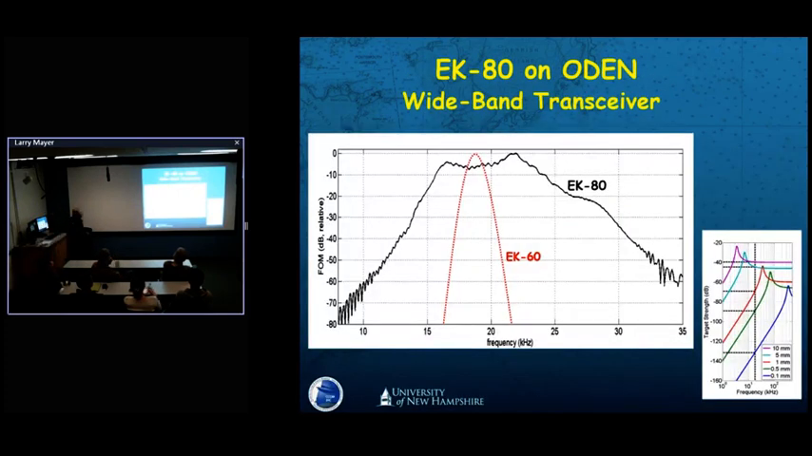What the EK80 does, the enhancement, is try to let this system operate over as broad a band as possible, as wide a frequency range as possible. If we look at the frequency range centered around 18 kilohertz for the bandwidth of the EK60, and what we measured in the tank for the EK80, it responds from about 15, 16 kilohertz out, depending where you take the usable cutoff, to 20, 25, maybe 30 kilohertz, a much broader band, a much wider frequency range.